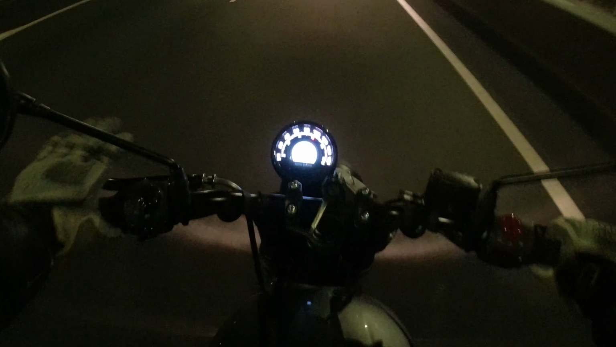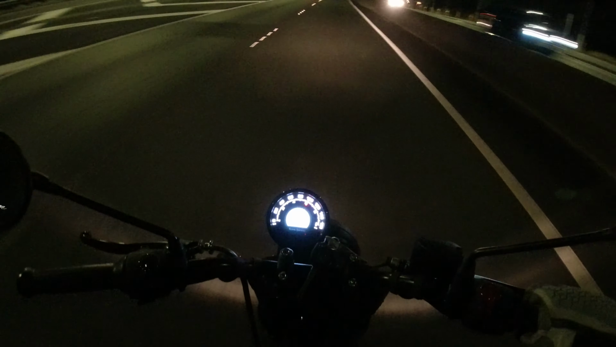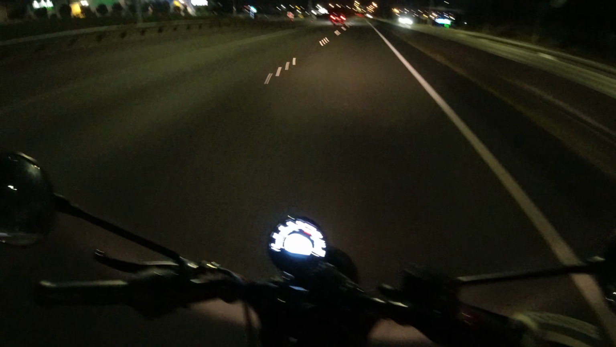So Royal Enfield currently has this segment, the retro, modern classic, learner-approved market, all to themselves, and I think they are doing a fantastic job there.